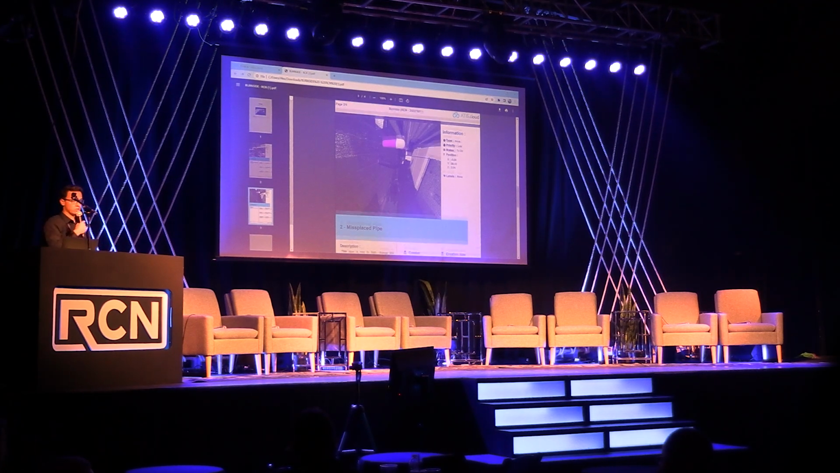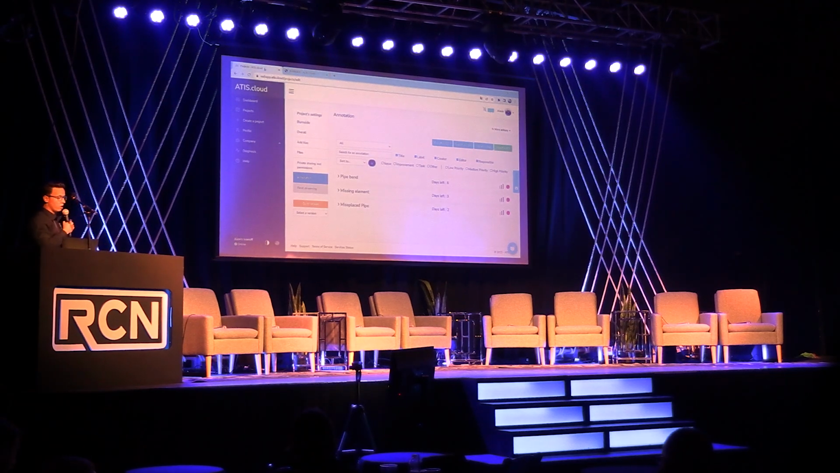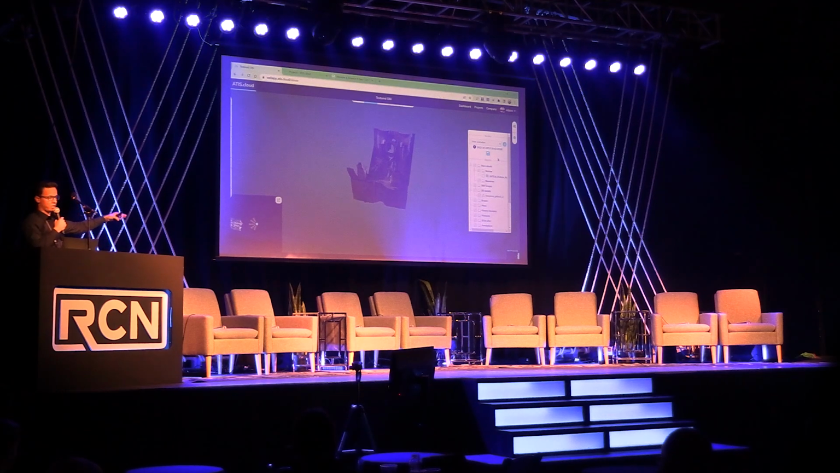And if you are working on BIM Collab or Revit, you can import their BCF annotations, and likewise, you can export the BCF annotations from Atis Cloud and integrate them on the tool that you're used to working with locally. So here we just exported the BCF, and the same BCF you'll be able to import. And there are other tools that are compatible with BCF.